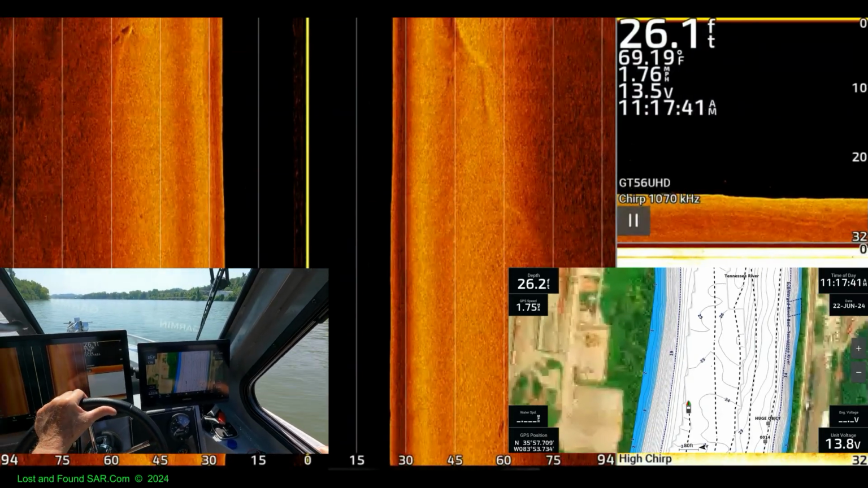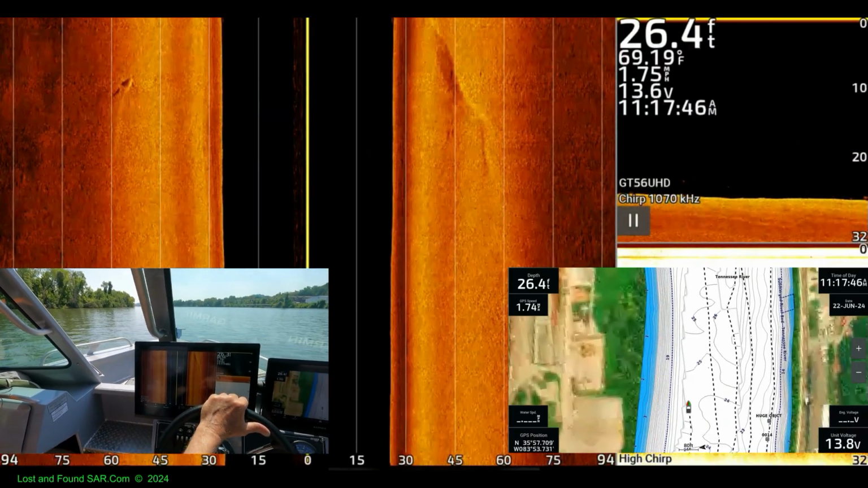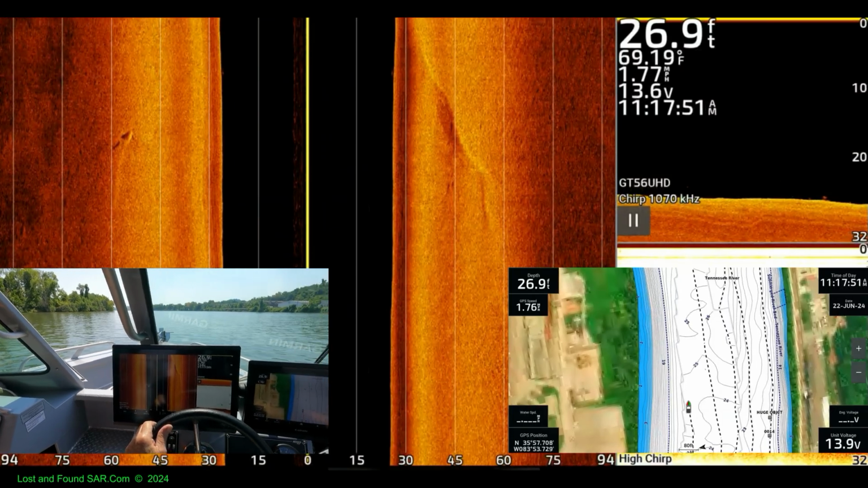When we get done doing this, I want to set that to about 30 feet and do the bridge pillars, circle them, see what comes up.